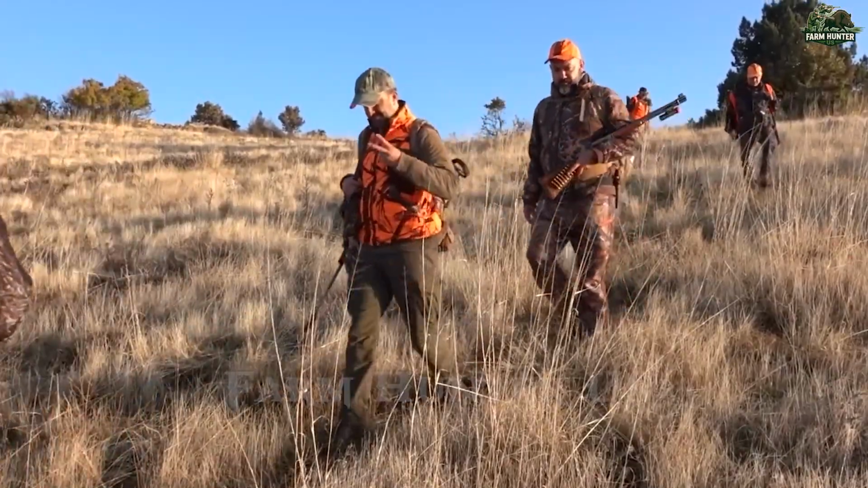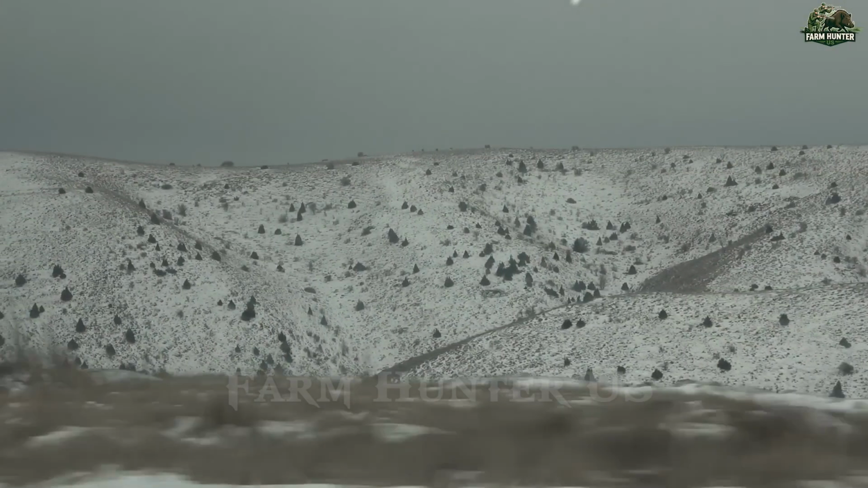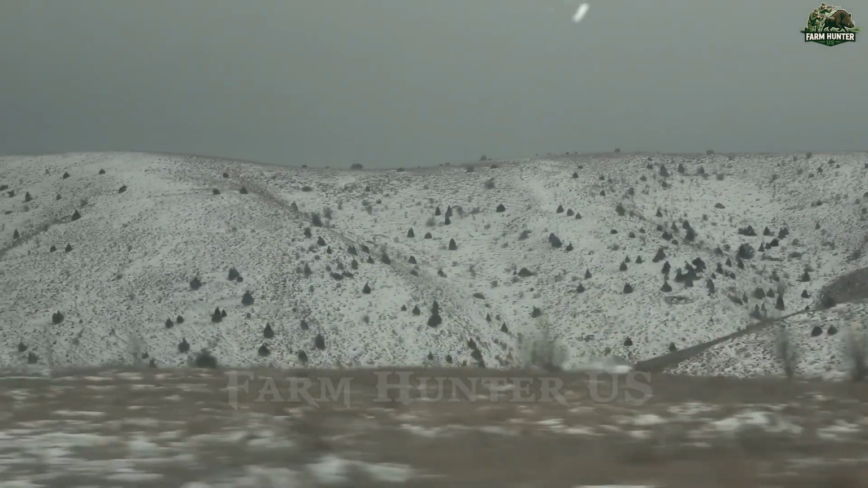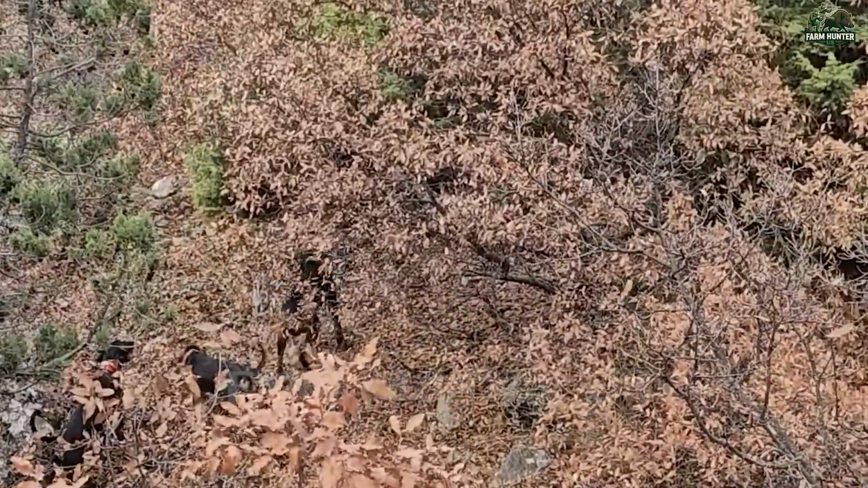We set out at first light, weapons ready and determination burning. Snow blanketed the landscape, turning the forest into a vast white canvas of silence, broken only by the sharp barks of our trained dogs. Their noses led the way, catching the scent of a nearby boar.